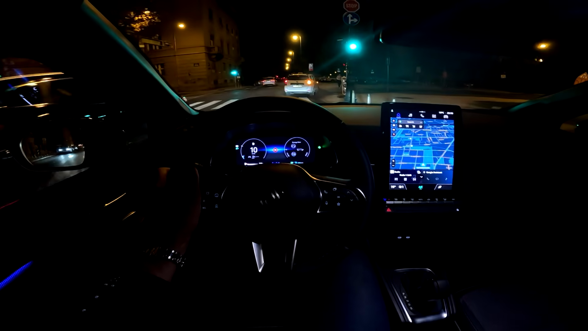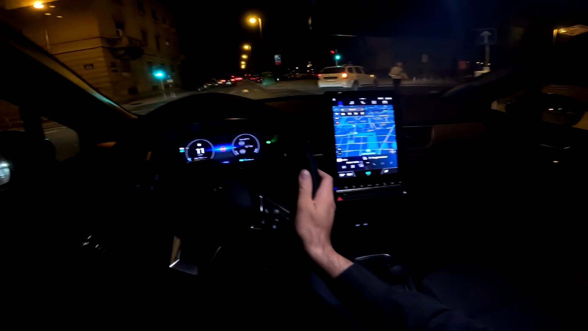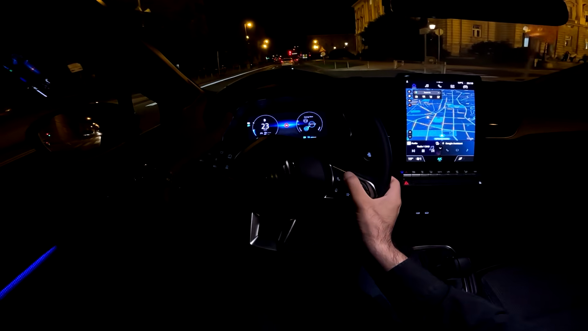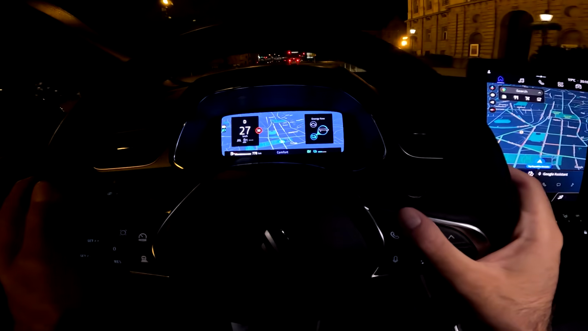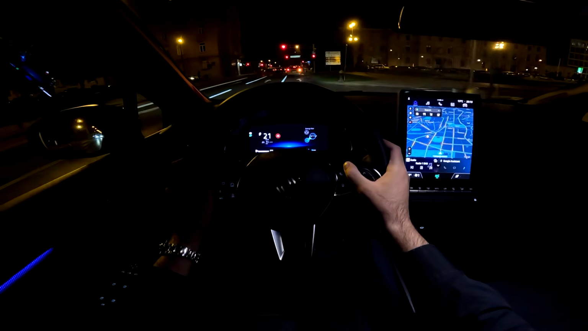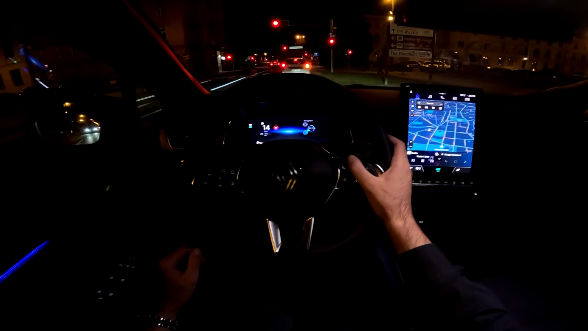Okay, so how cool was that? And also, the digital cockpit in front of us is the 10.25-inch one, and can be changed so different views are available. Here you have the map view, which is very useful in unknown cities, for example, and you have different other views as well.